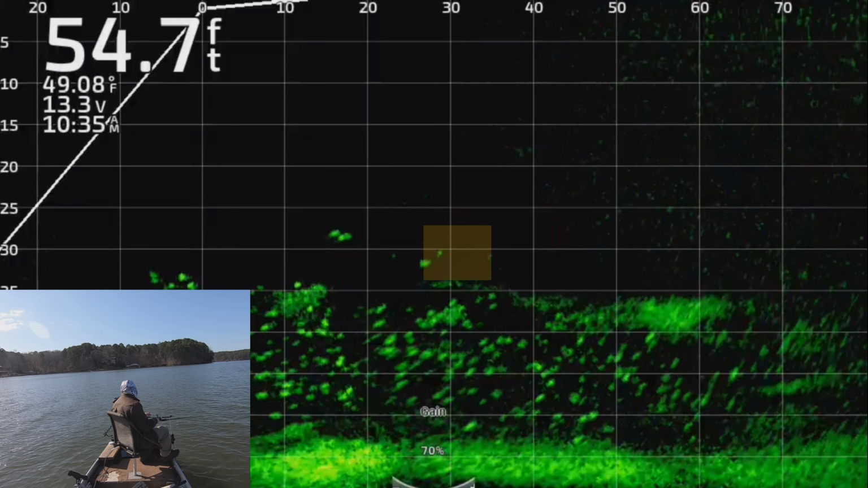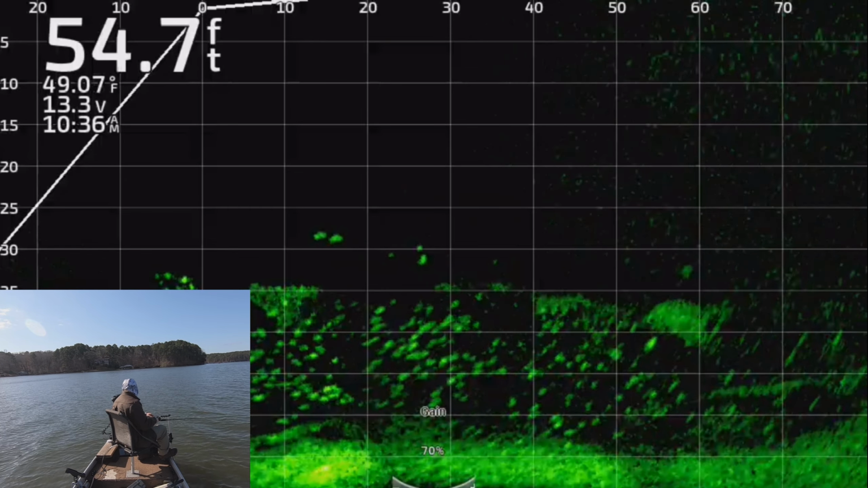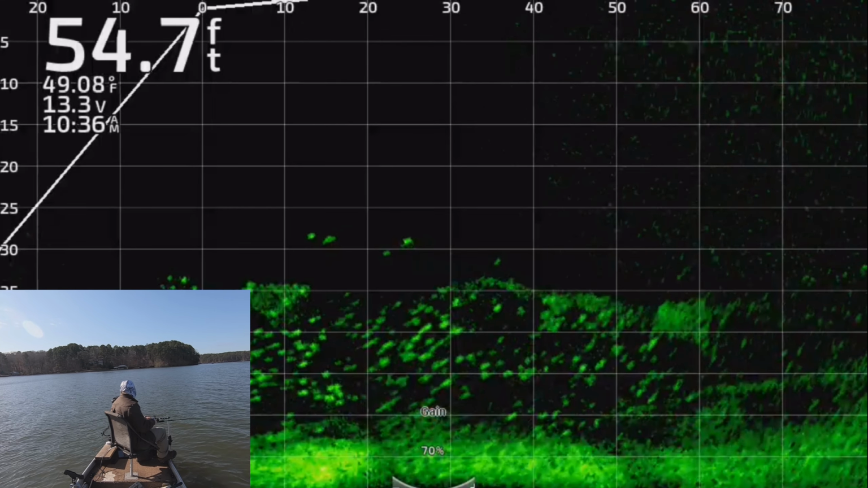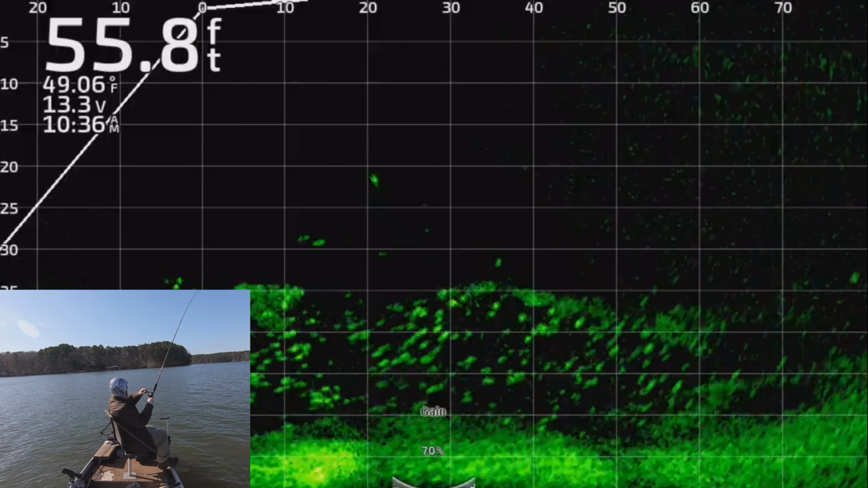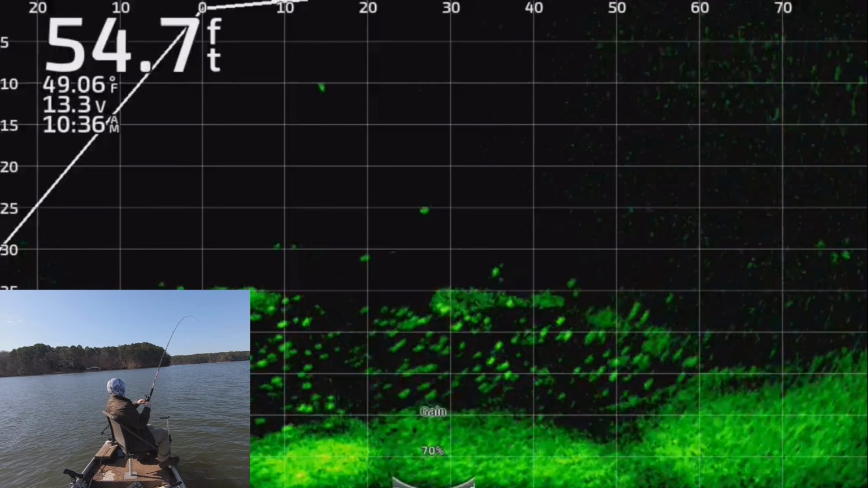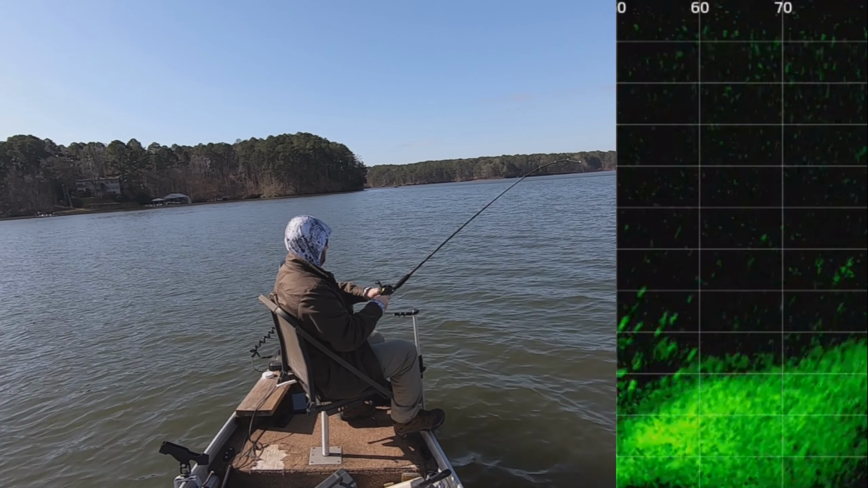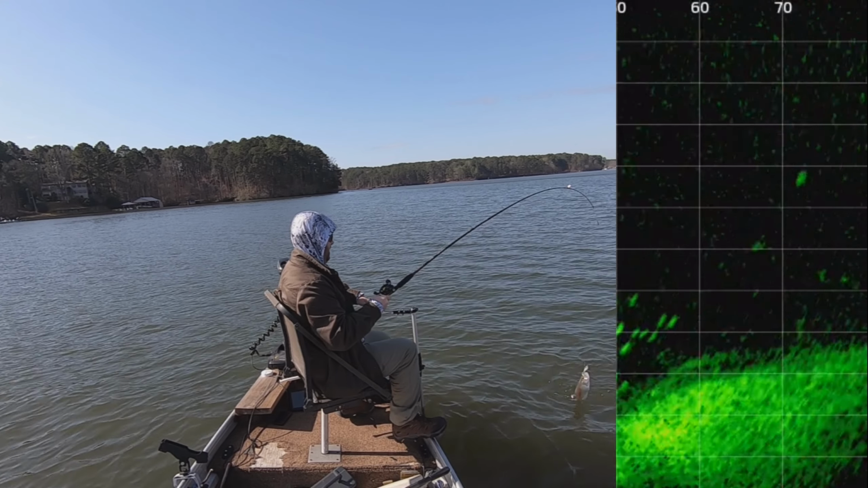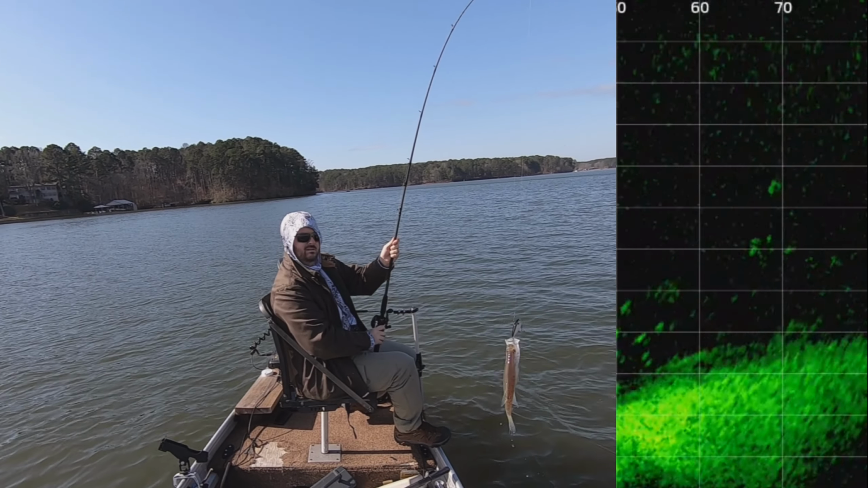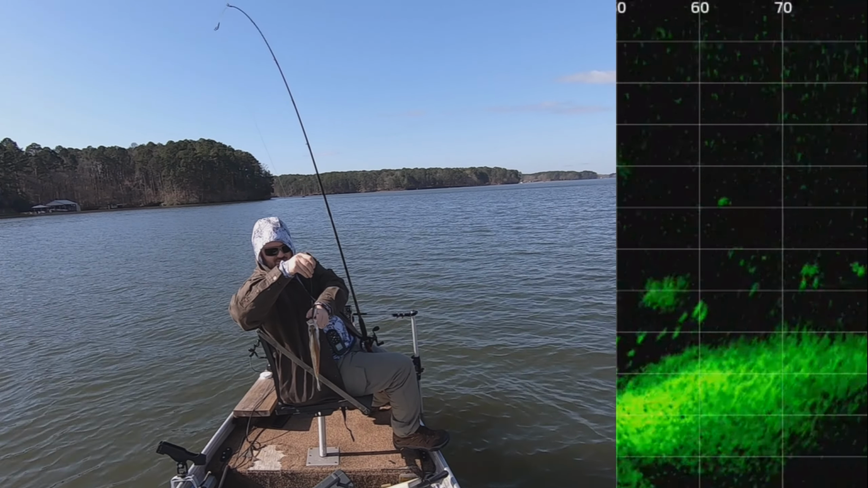So what I'm doing right here, I still have the rattle trap on here, but that's a crappie up there. You see him? He spots it, comes up, and he nails it. So those crappie that are up above the rest, I found they're more aggressive. So I figured that out today. Those that are up higher like that seem to be a little more aggressive today, and they would hit the bigger lures. And so look at that, crappie hit the rattle trap.